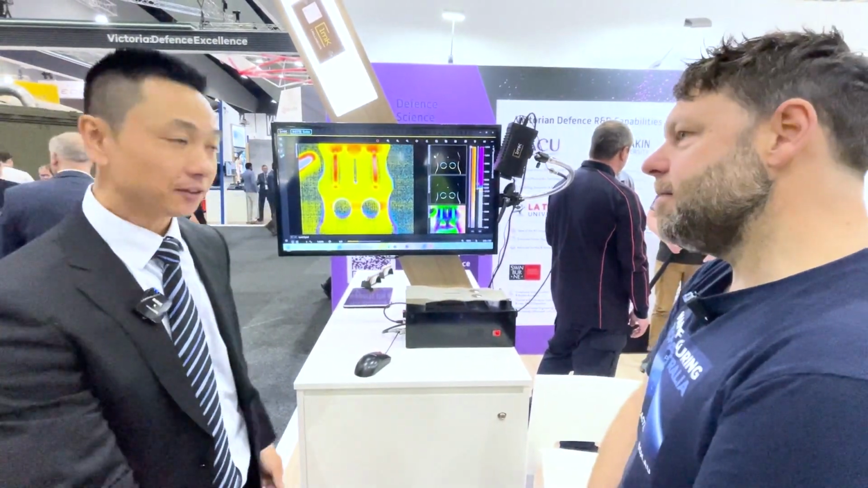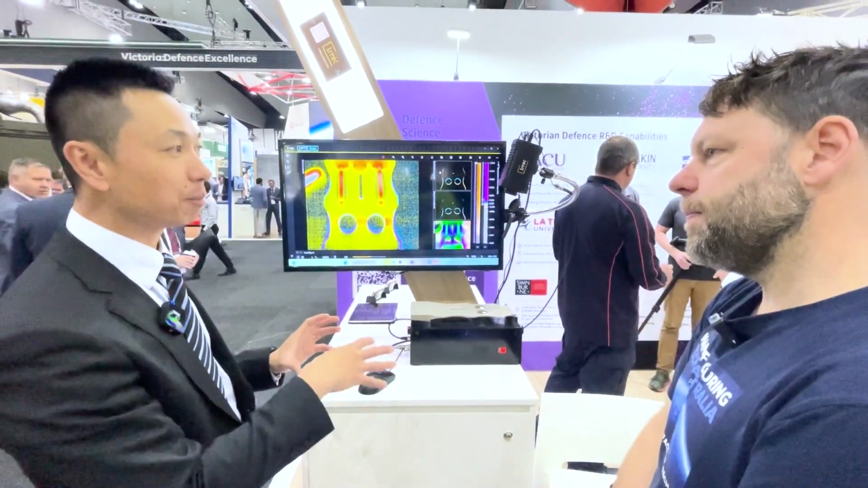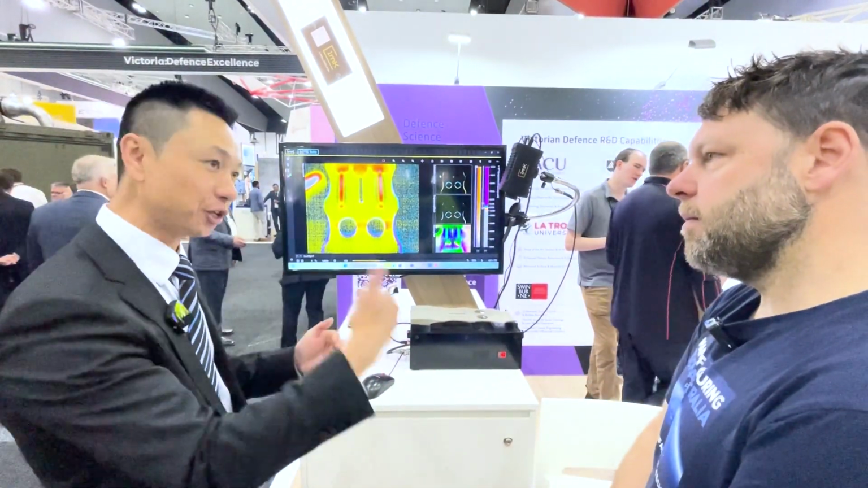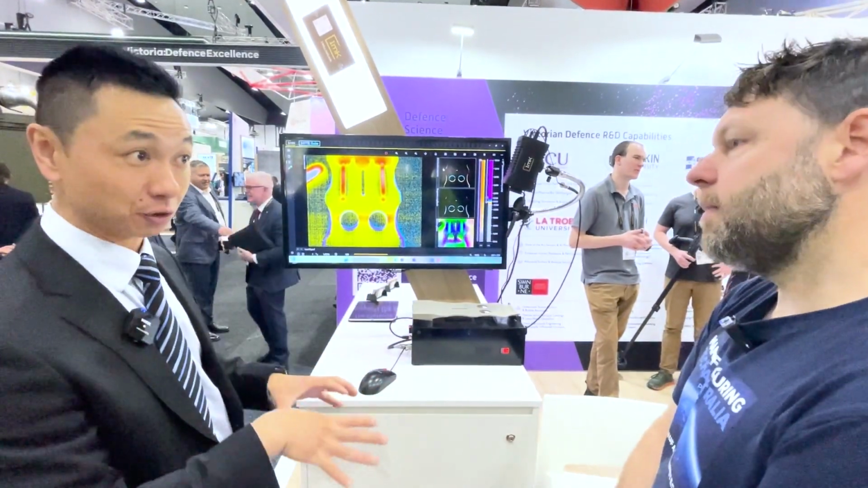No, exactly. And that's sort of the holy grail. Everybody wants to design digitally. If you can get to the point where you've got full confidence in your digital models, then you can iterate, you can apply new designs. But the important part is just getting that foundation right.